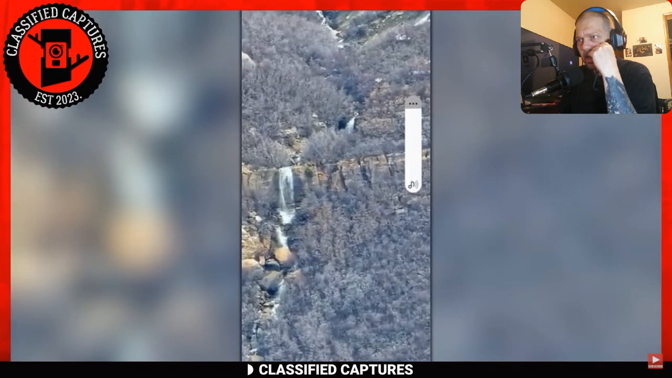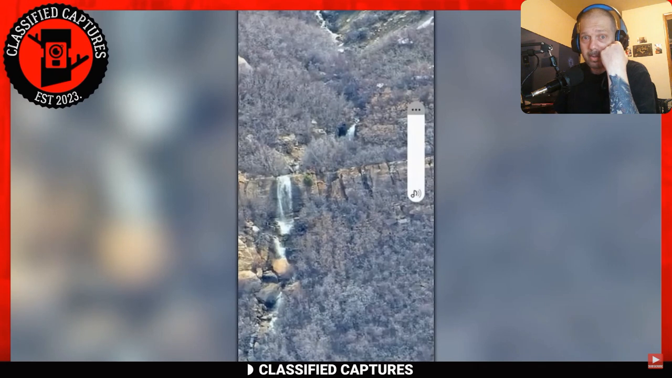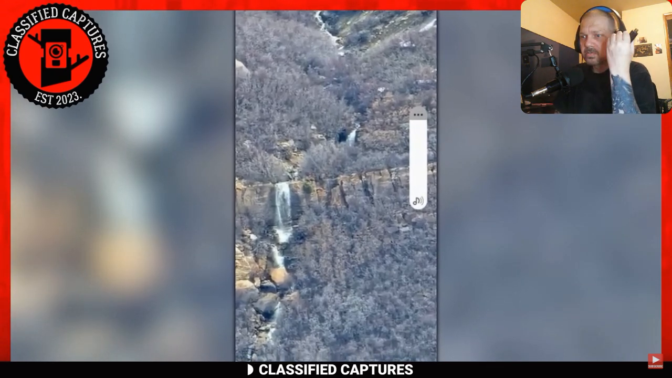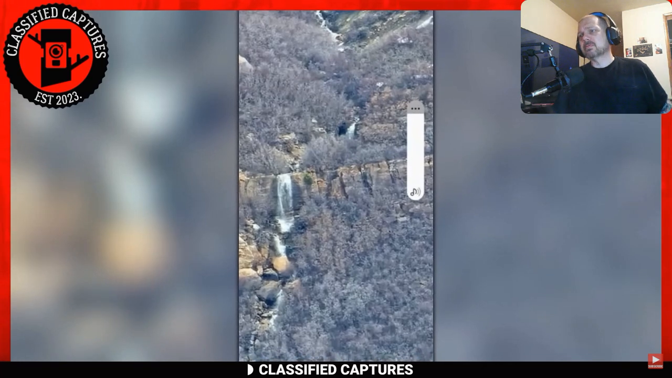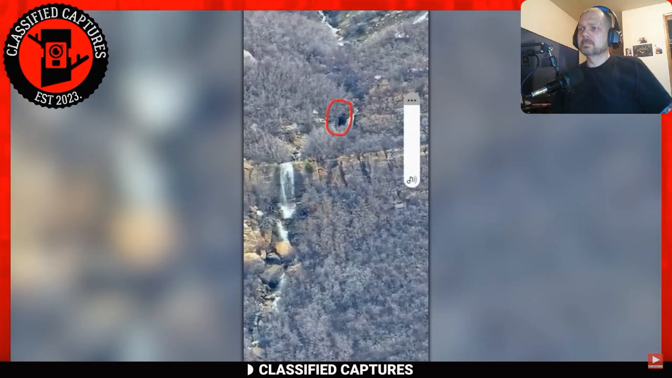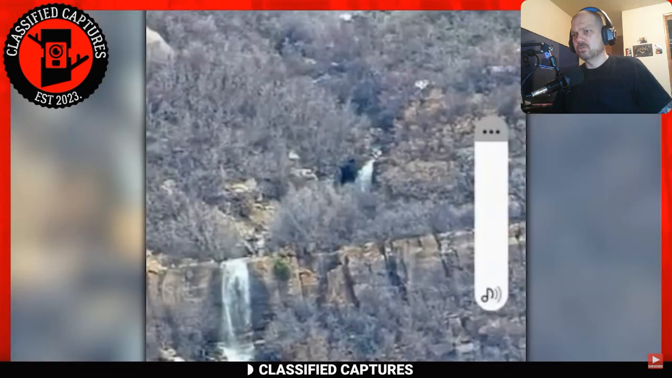All right, folks, buckle up for some intriguing photographic evidence that'll make your jaw drop. We've got a series of stunning pictures capturing a picturesque waterfall in Colorado. But hold on tight, because there's more to these pictures than meets the eye. Picture this.